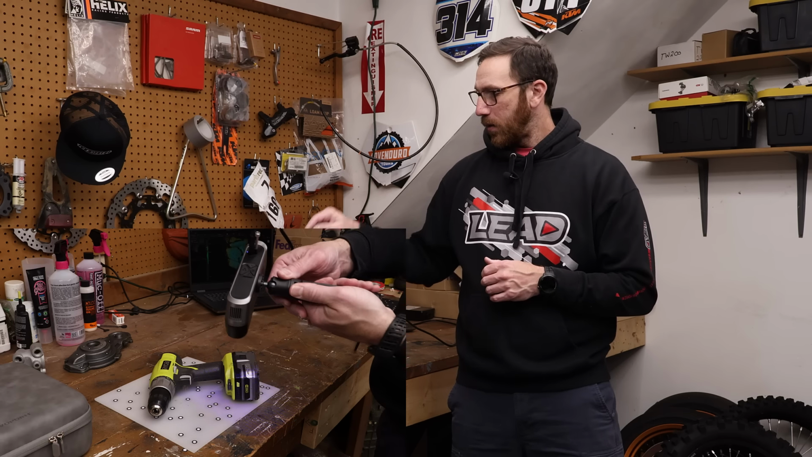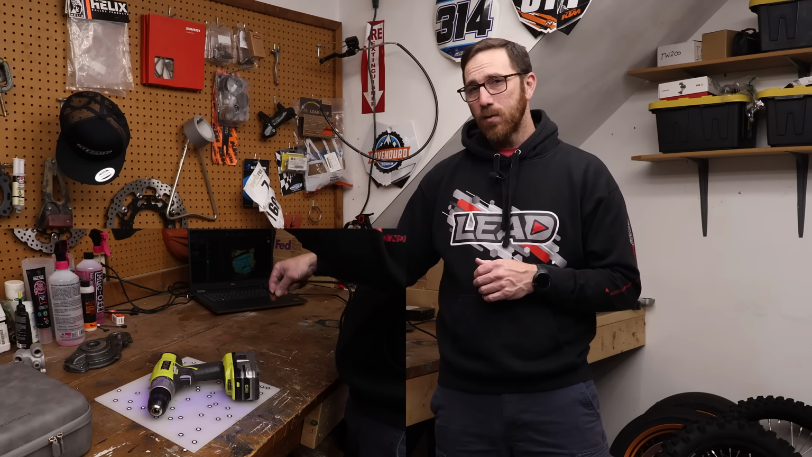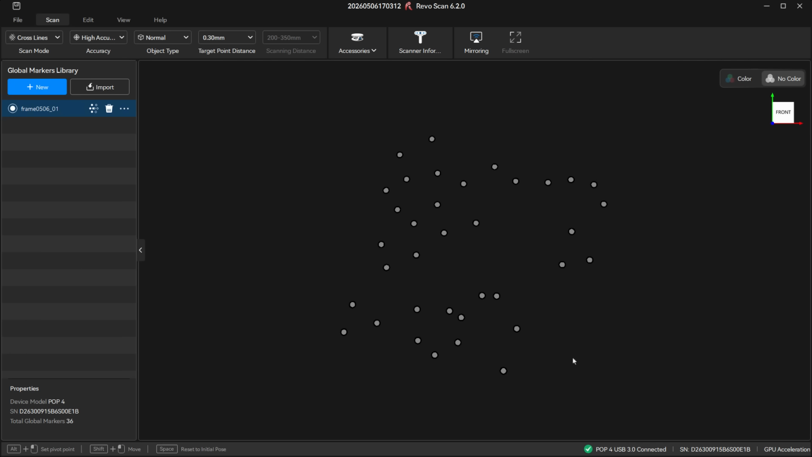This one here, the POP 4, has several different scan modes. There's 4 total, really 5 or 6. There are several modes in here. So we're going to talk about all the features and what's going on with this scanner.